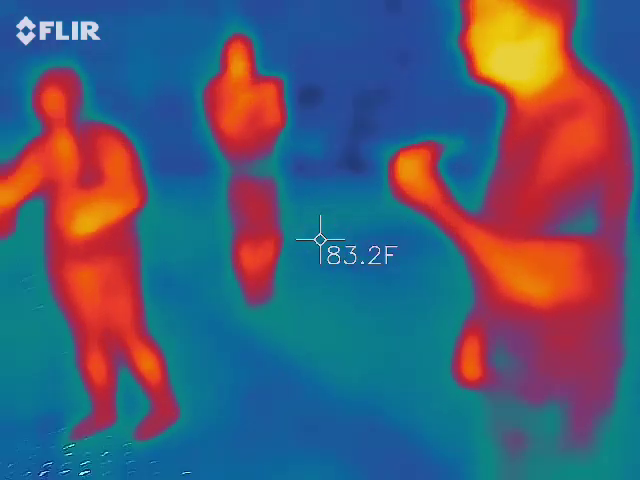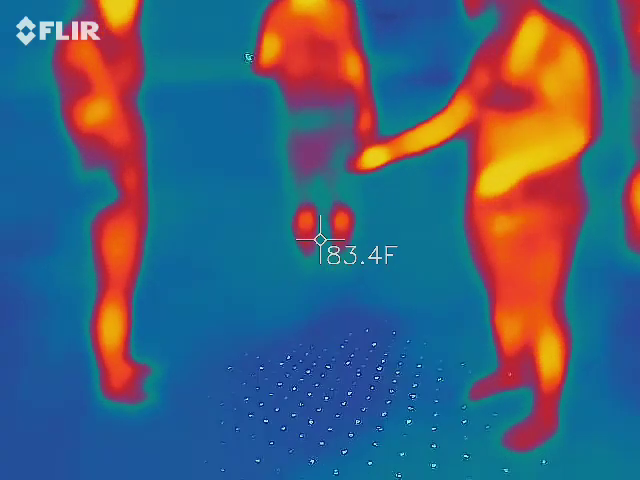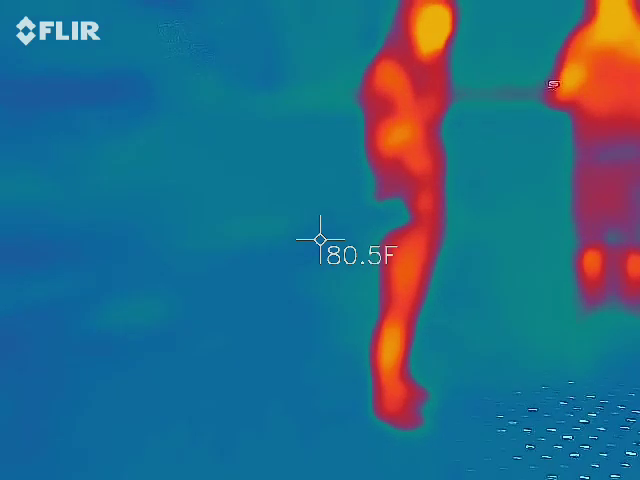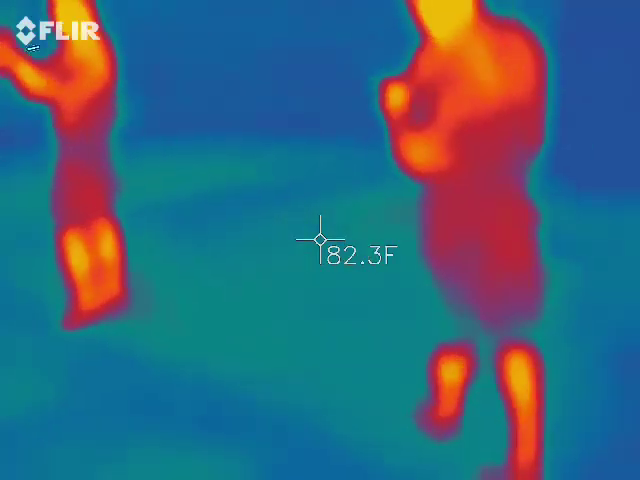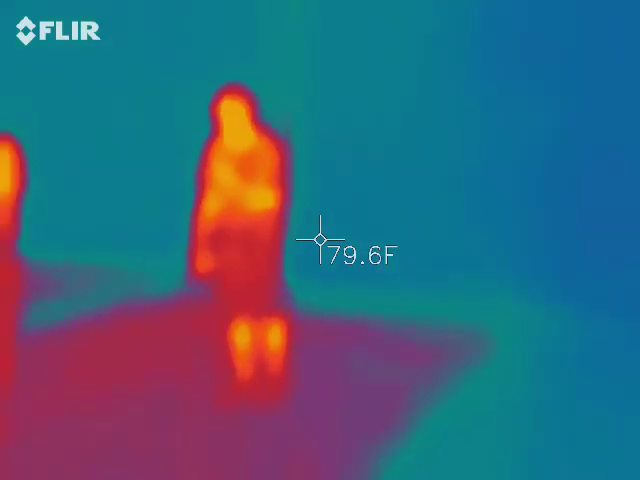My thermal imaging is on if you want to show yourself. Wyatt, you need to tell me what color the dots are on the ground. Wyatt, what's your last name? Wyatt, can you move? Tell me what color the lights are.